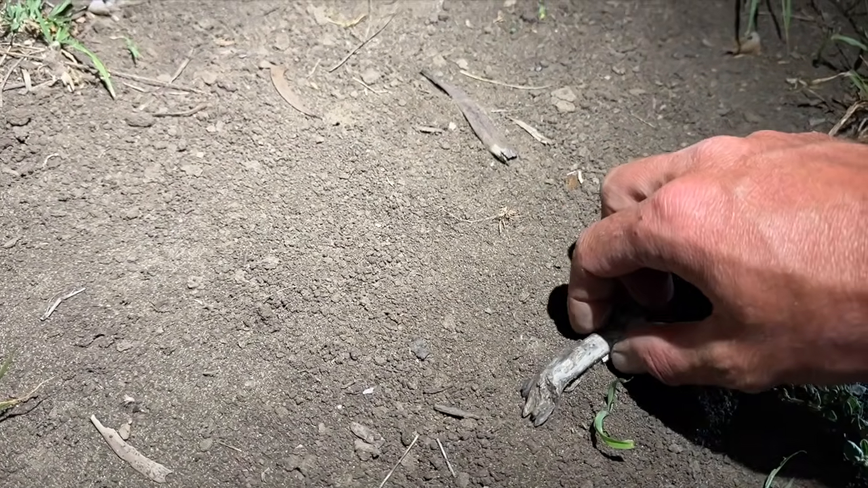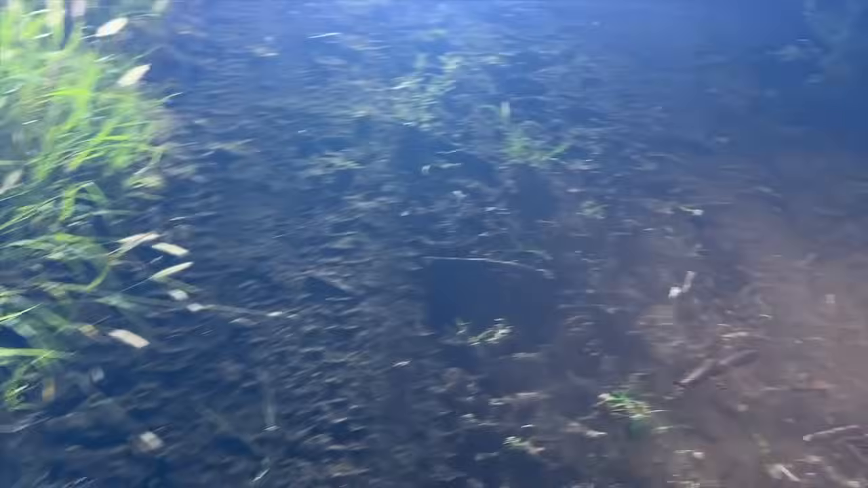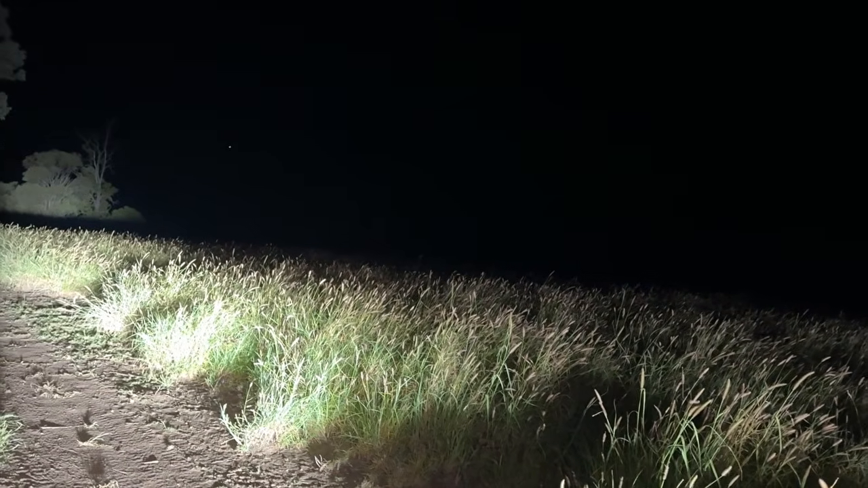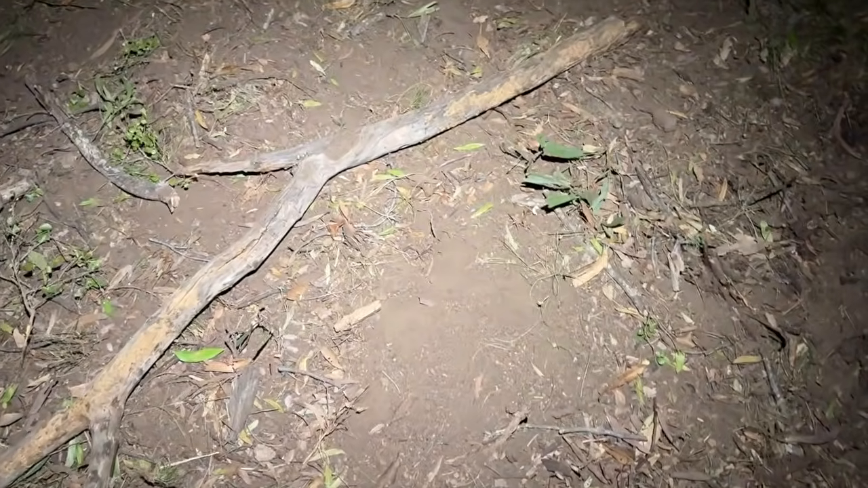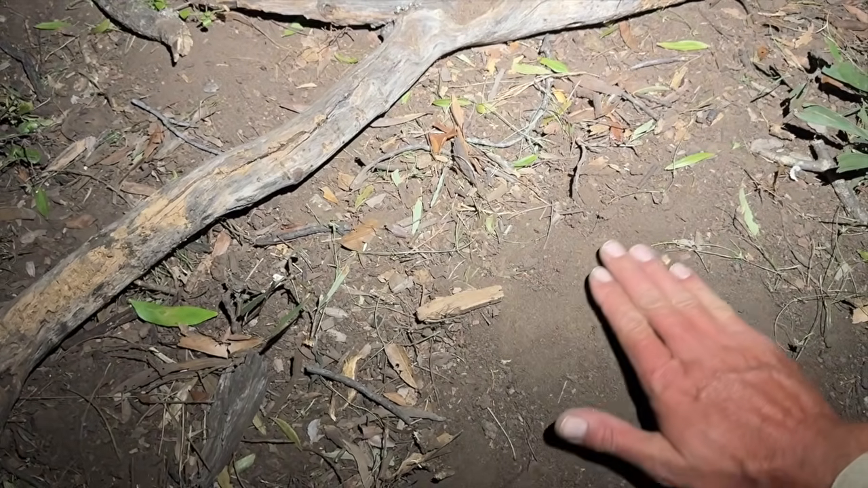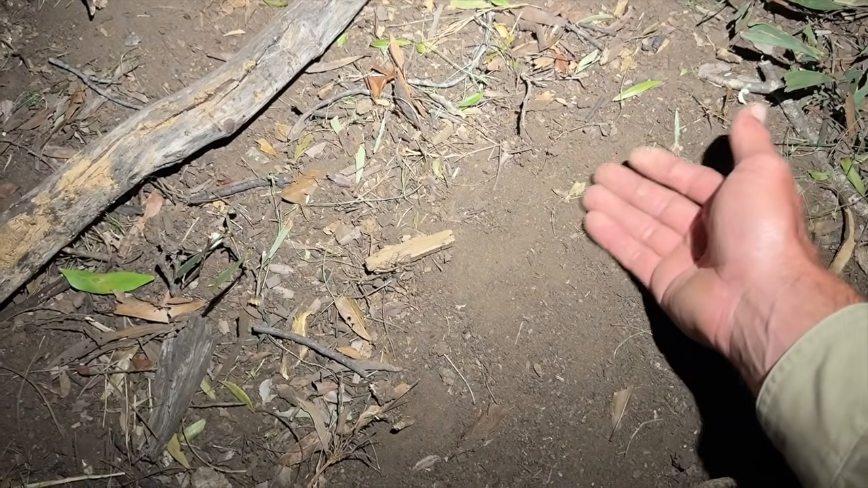Put that stick there. Missed him. Oh, gave me a fright. There's a wallaby in the grass there right behind me. This is where the other dog got caught. The cattle have been in here and they've stepped on the edge there. There's the traps in here.